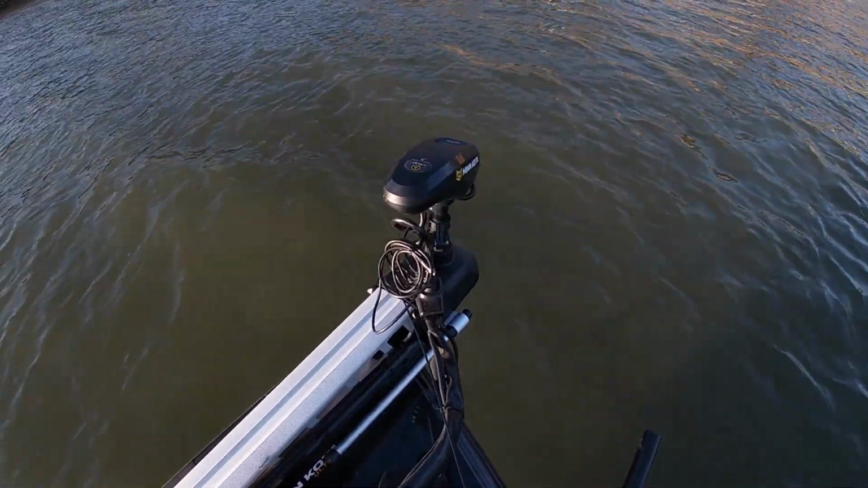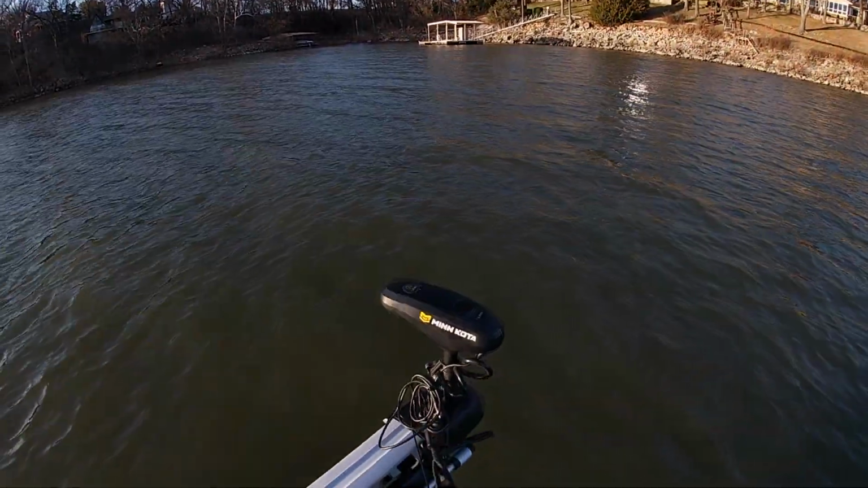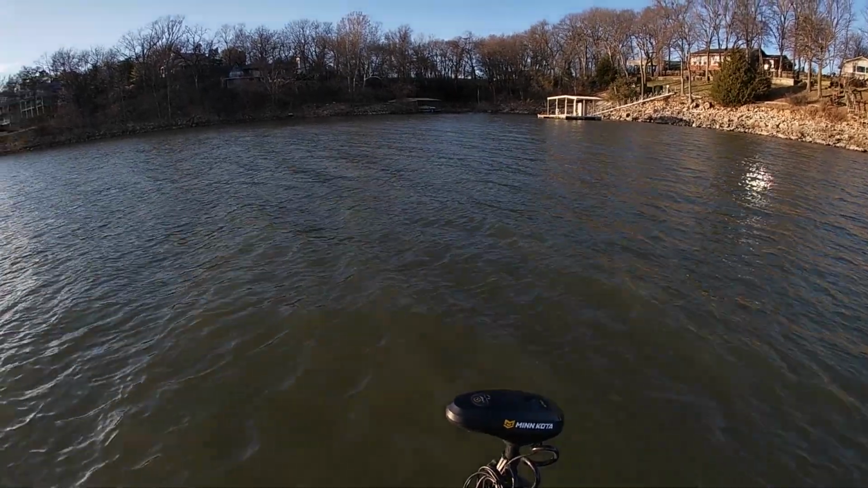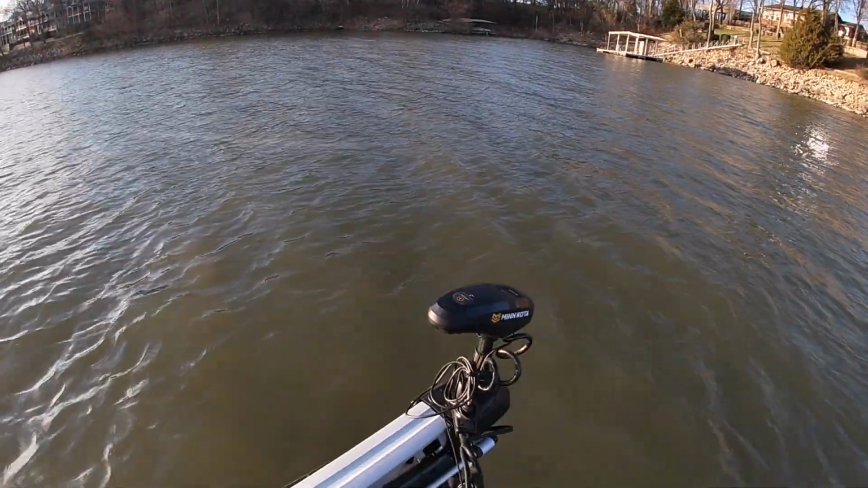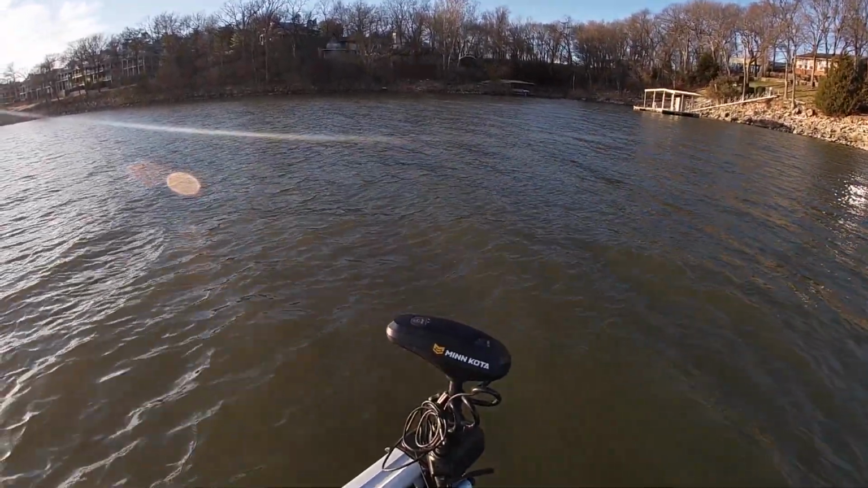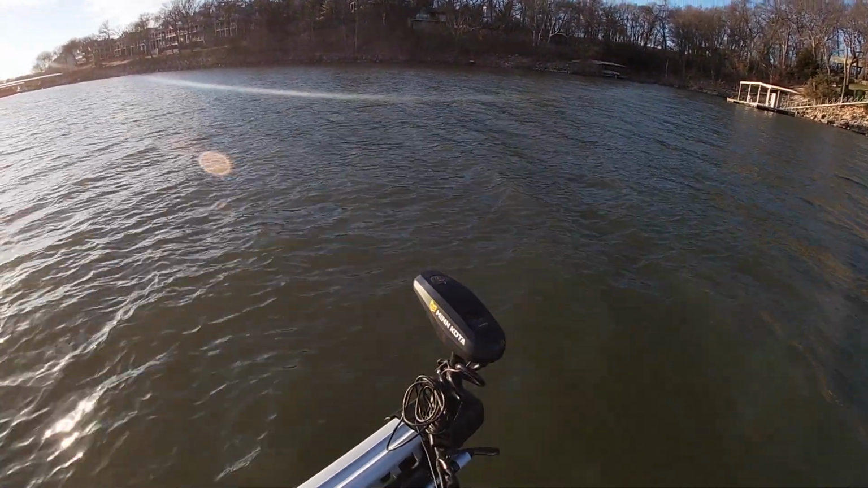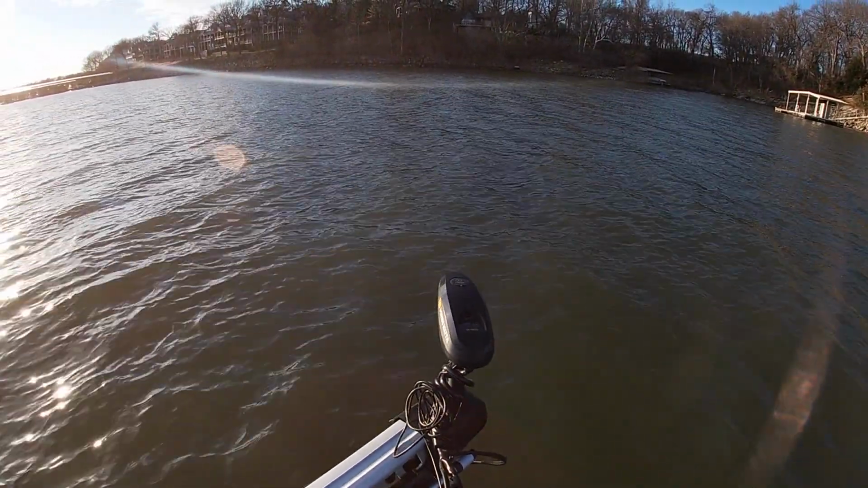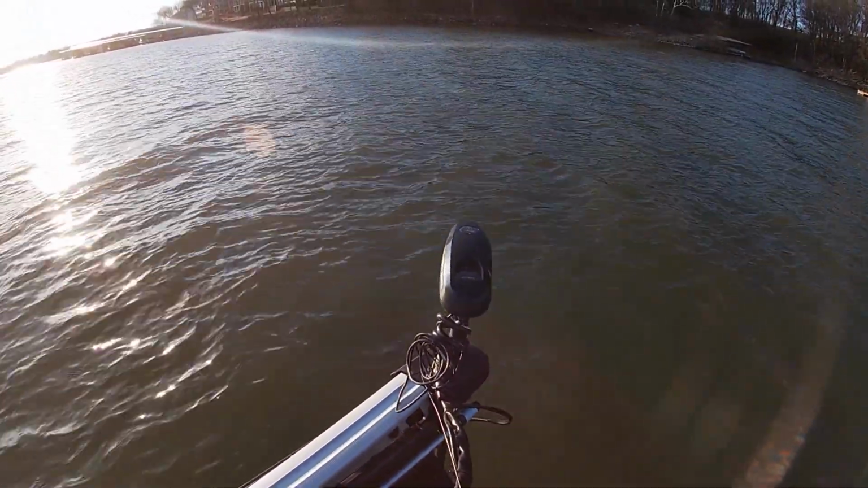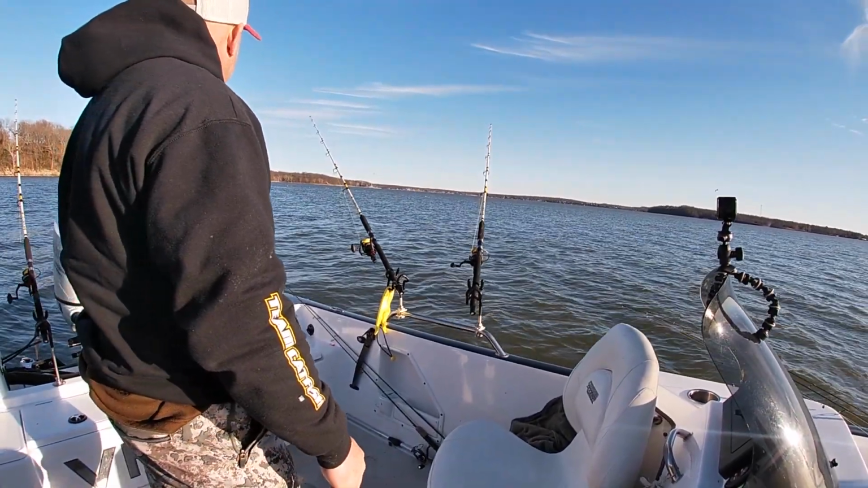Now, those of you that are not familiar with anchor lock or spot lock, it has come a long way. This technology has evolved tremendously in the last 10 years. The new Minn Kota, Lowrance, and Garmin units that are available today are just hands down better than a lot of the units they had just 4 or 5 years ago. And that thing right there, believe it or not, will hold that Charger VMAG in the wind for me to be able to sit out there in deep water and catfish.